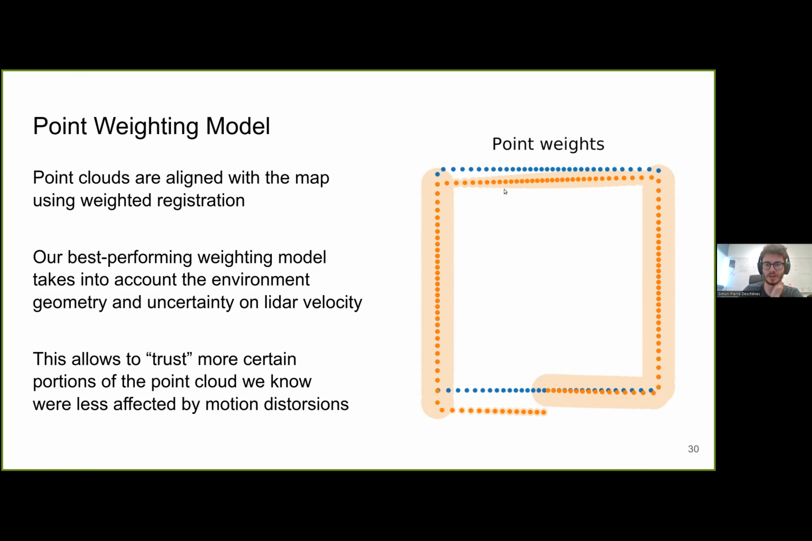So here on the right, we have an example. The shaded area represents the weight that is given to each point pair. We can see that the walls on the left and on the right have high weights, and that the walls on the top and the bottom have a low weight.